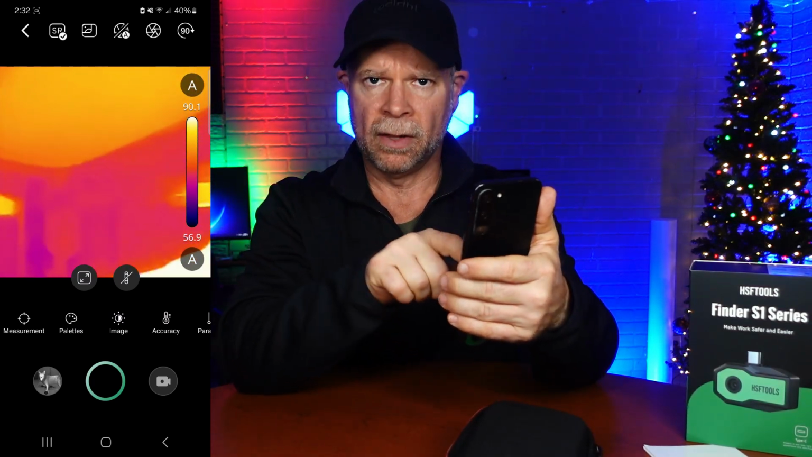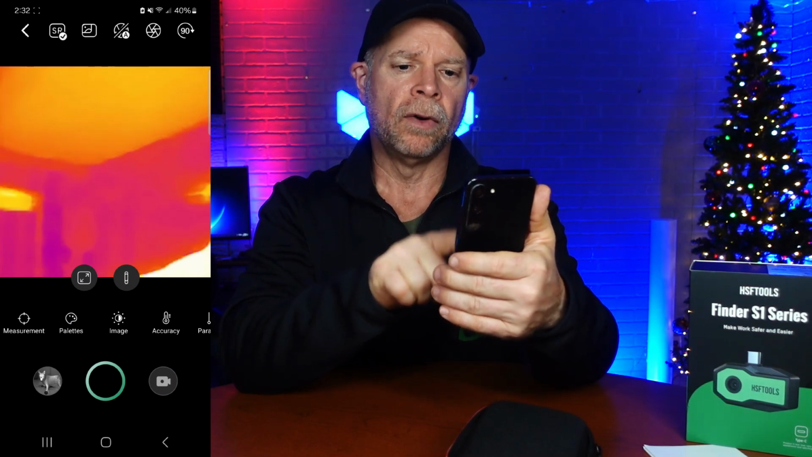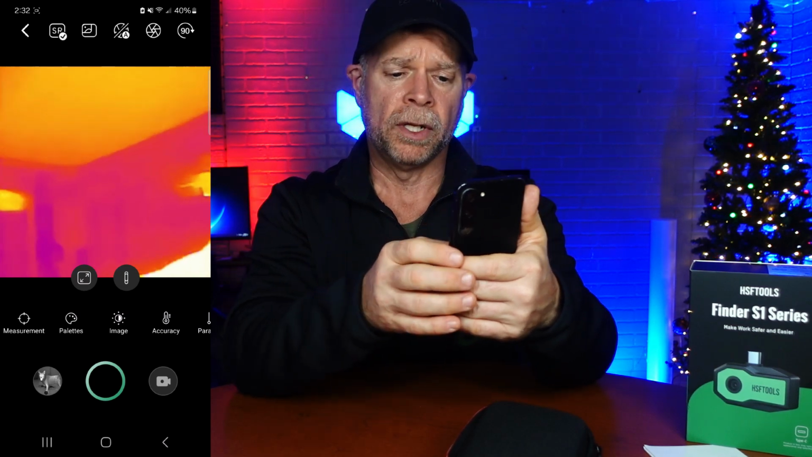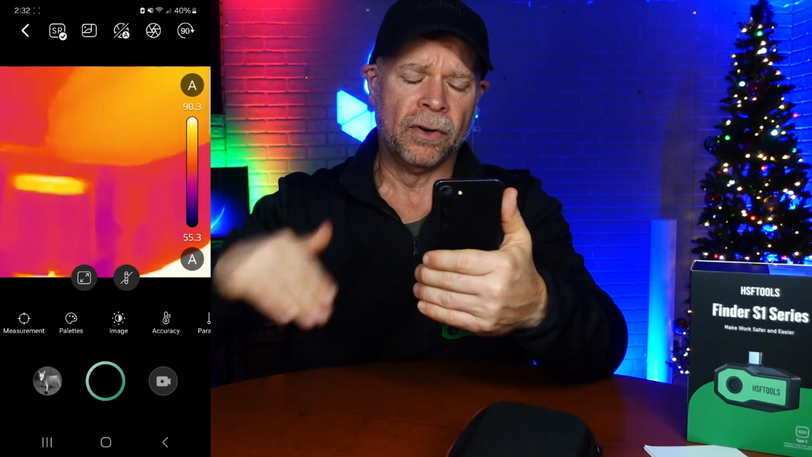Now, right there in the middle of the screen, you can flip your screen, or the next button over is you can remove that thermometer if you would want to. I like to have that thermometer on there so I can see the range of hot versus cold.